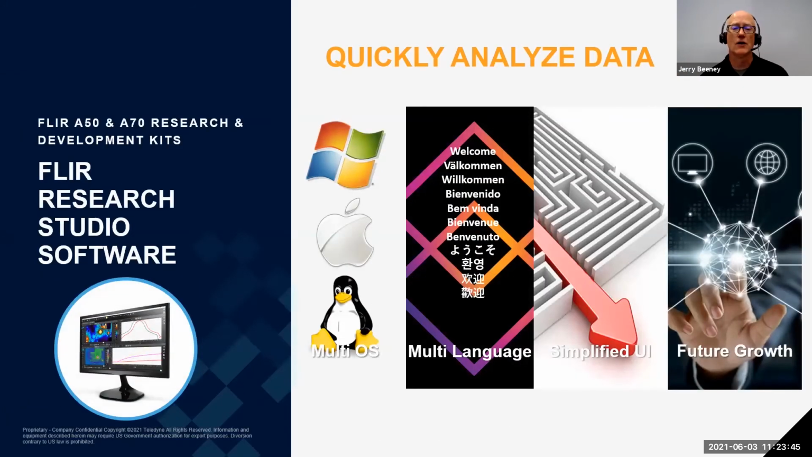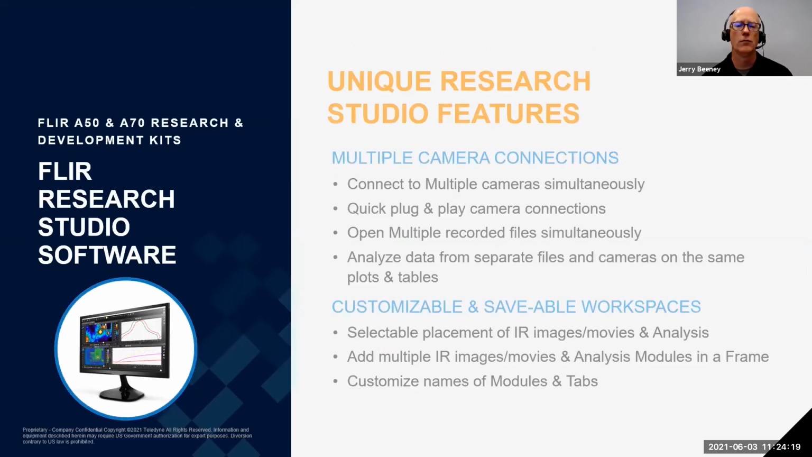So the research and development kits come with a 1-year license of that Research Studio software, which gives you the ability to work in the operating system environment and language that you're most comfortable with. It supports Windows, Mac, as well as Linux, as well as 22 different languages. It also gives you the ability to connect, record, and analyze thermal data quicker than ever before, thanks to a really easy to use interface with a really simple workflow that allows you to get up to speed with not a lot of training.